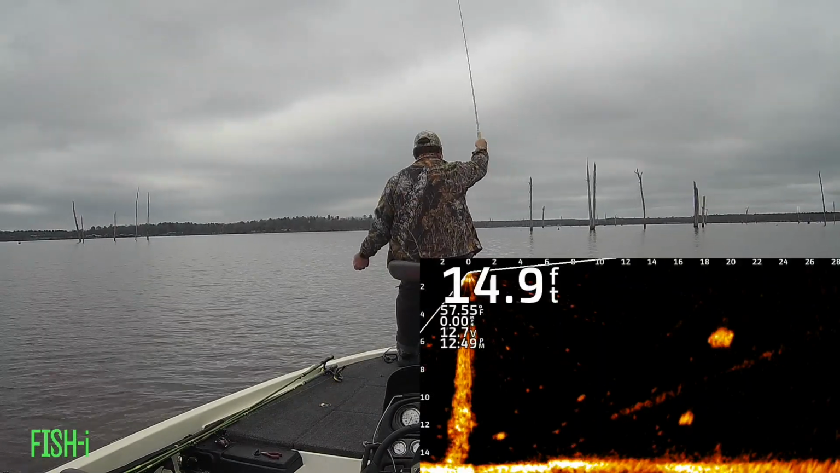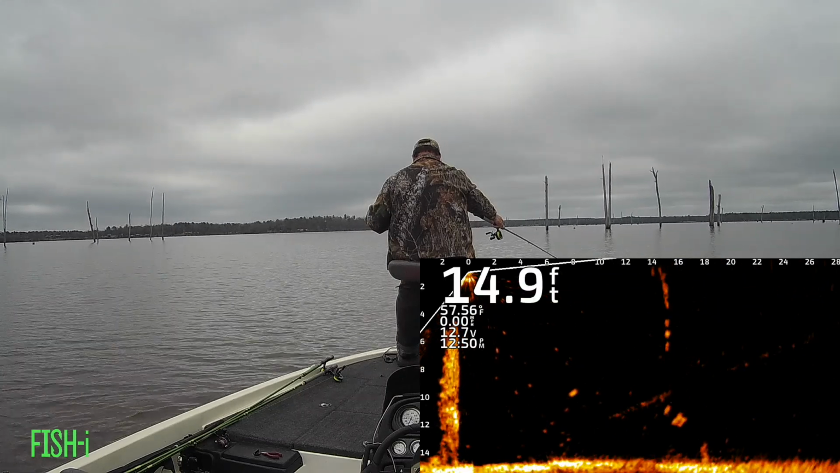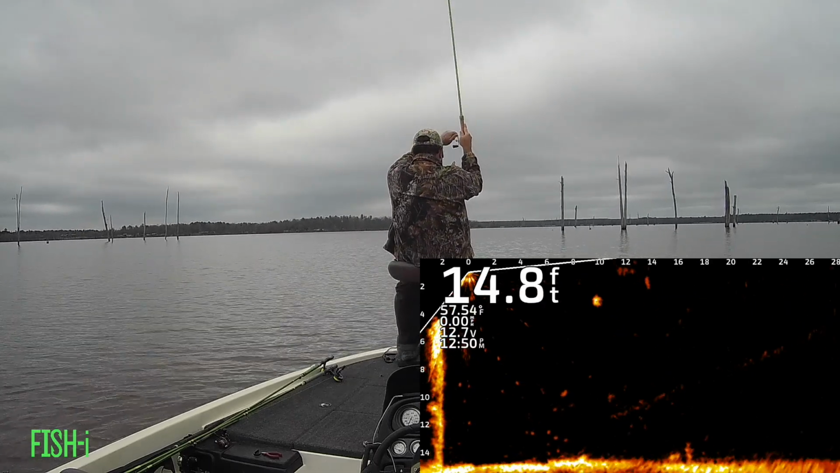I love the response from this fish. Typically, the later in the morning or early afternoon it gets, these things seem to be a little more aggressive, and this one here showed that he was no different.